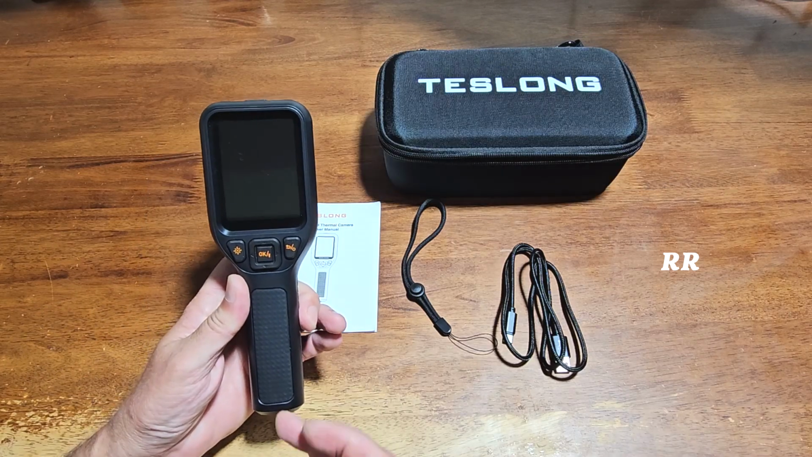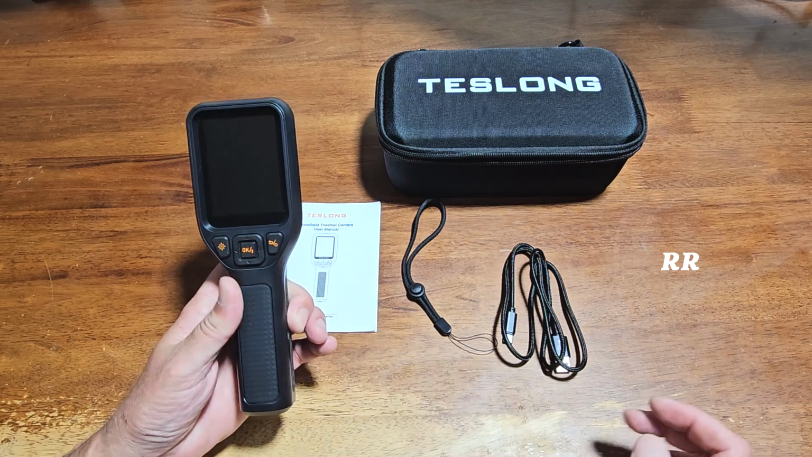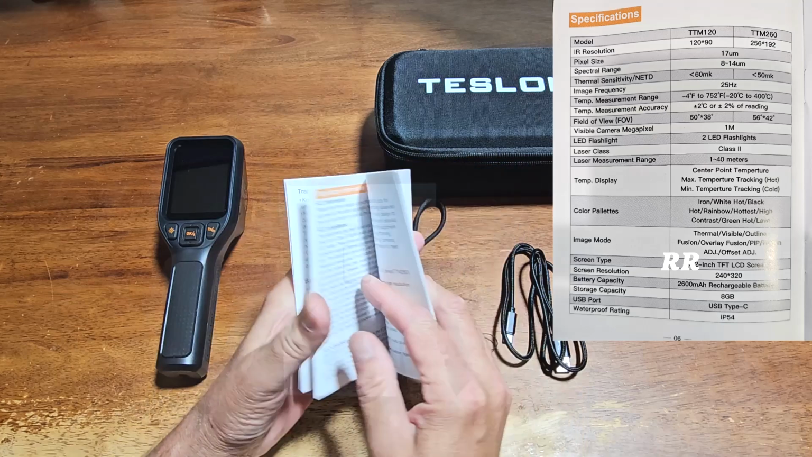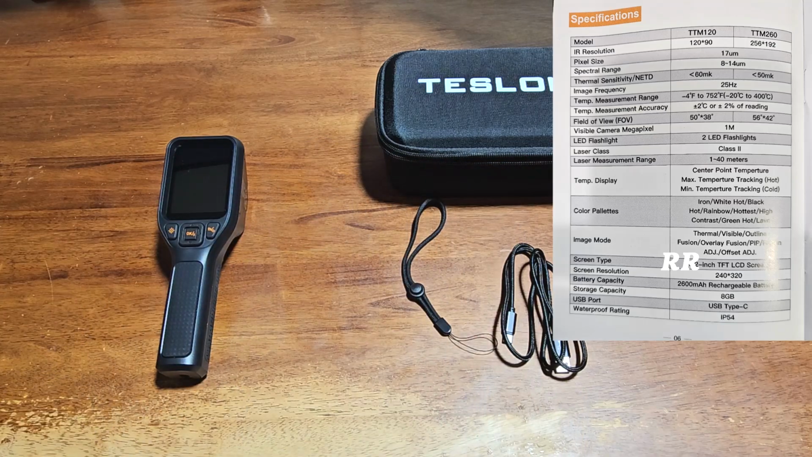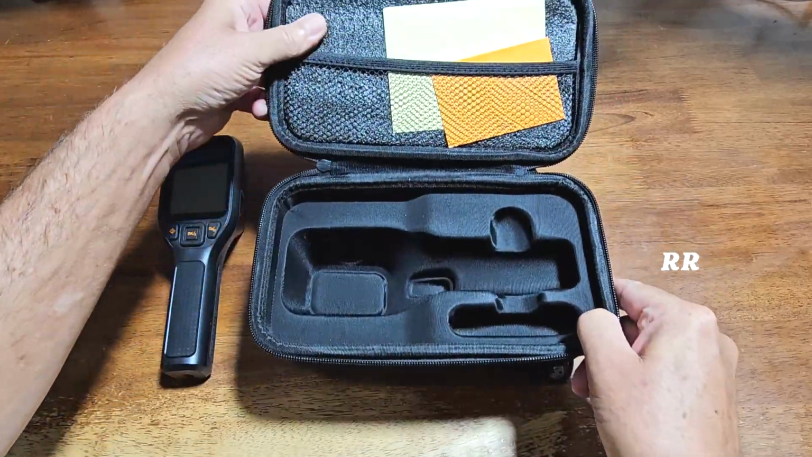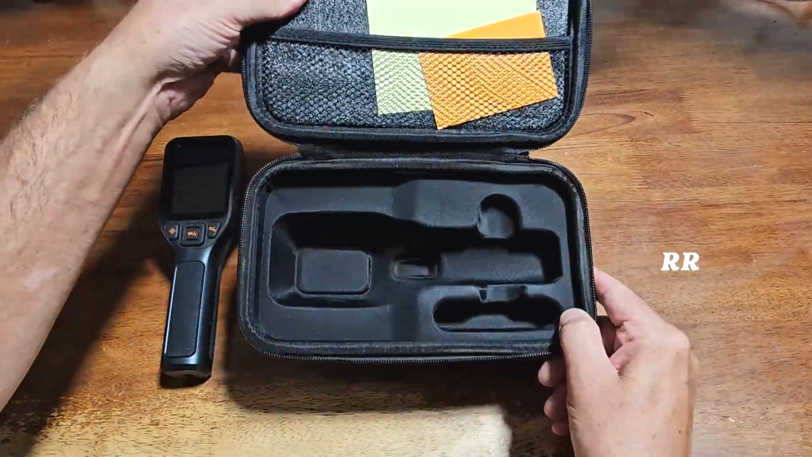Inside the package, you're going to get the infrared thermal camera itself. A very nice set of instructions right here. They're very easy to read. All the information you need is going to be in there. You get a wrist strap that you can hook on here if you want. And everything packs away very nicely in this padded case, and everything has a place in here.